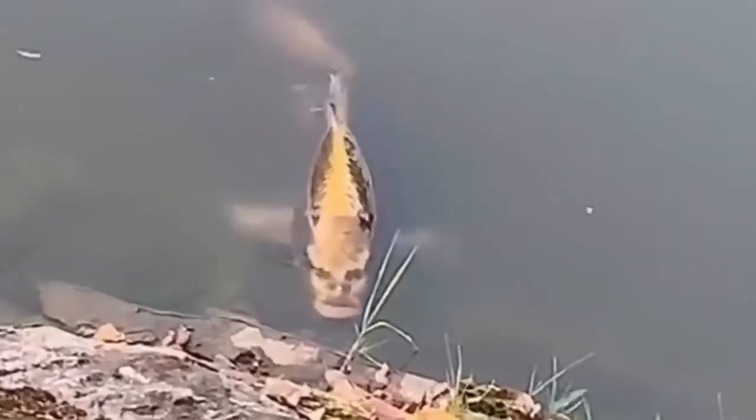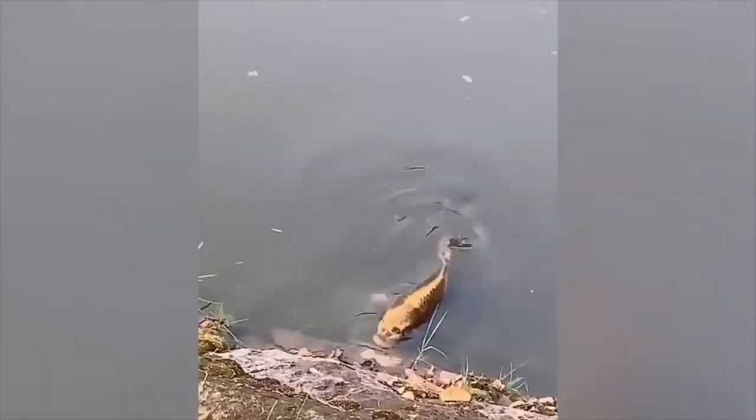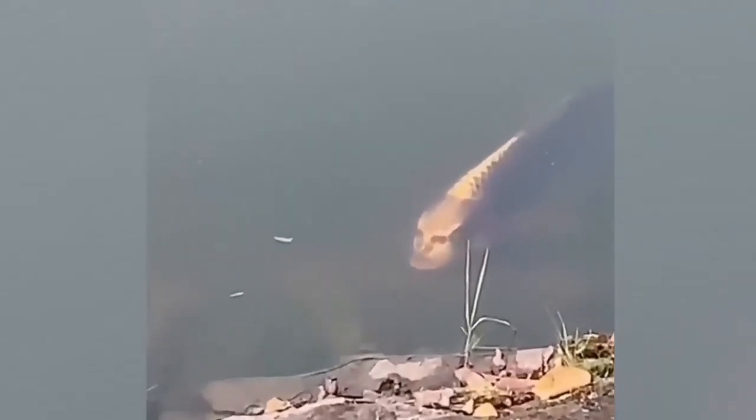This clip went viral in November 2019, and people were weirded out by its existence. Some claimed it was a carp with a human-like face. And also, this video is not fake, but it might be possible that it is just a carp, and the certain camera angle and its scales has made it appear like that.